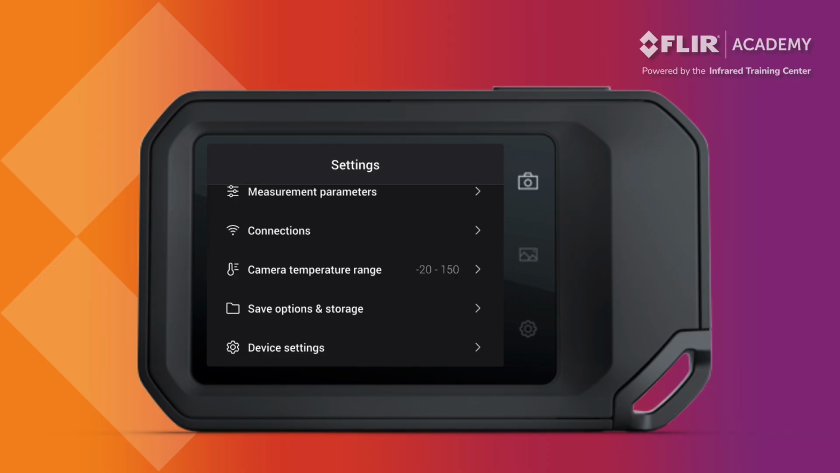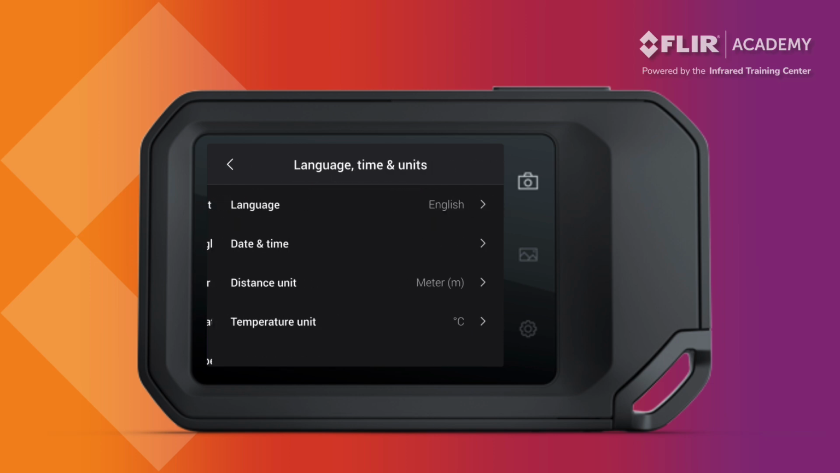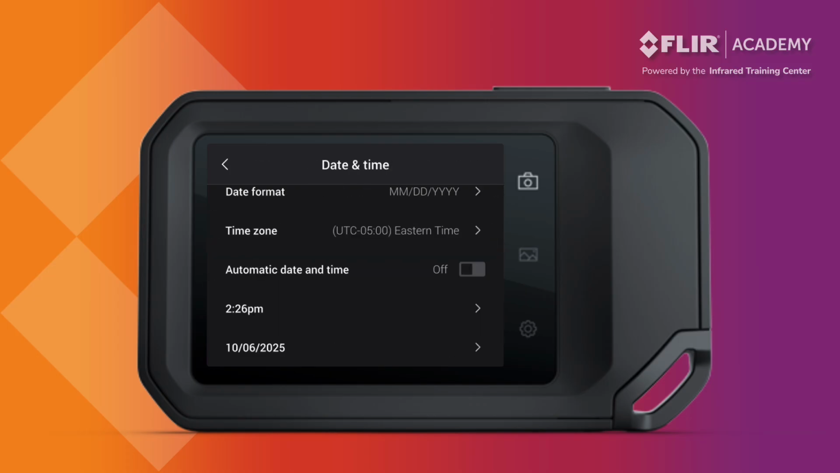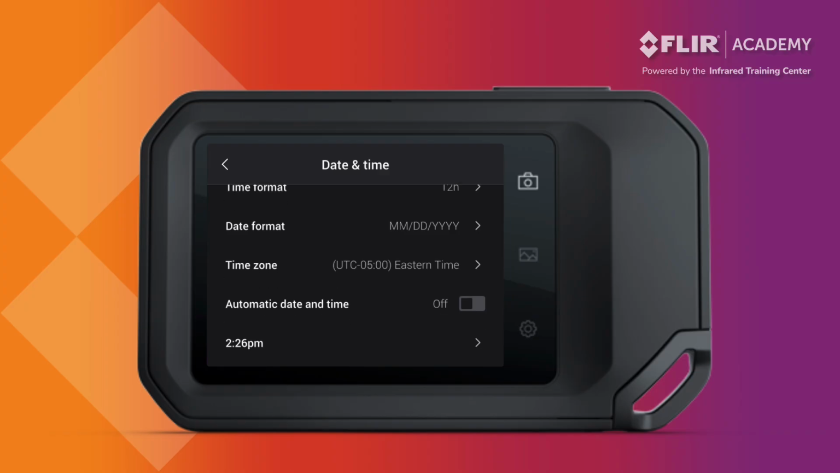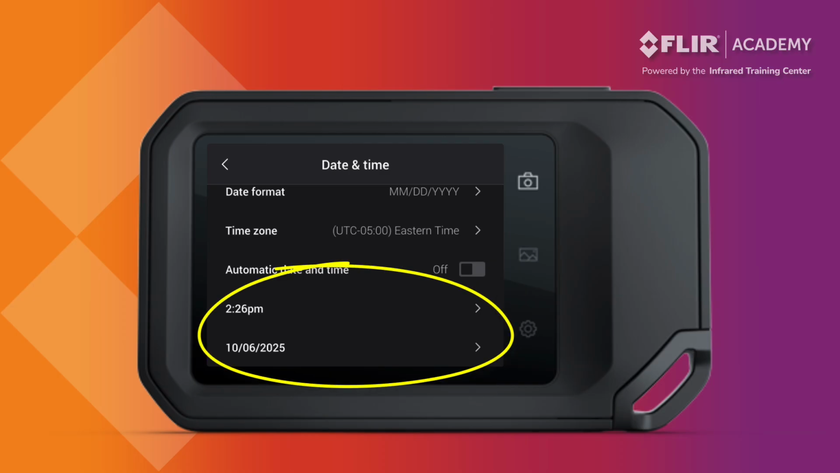Select Device Settings, and then Language, Time, and Units. Under Date and Time, you should see options to set your time format, the date format, and the time zone. As for setting the date and time, if you're connected to a Wi-Fi network, this should update automatically. If not, we'll show you how to connect to a network a little bit later. Use the fields to make manual adjustments.